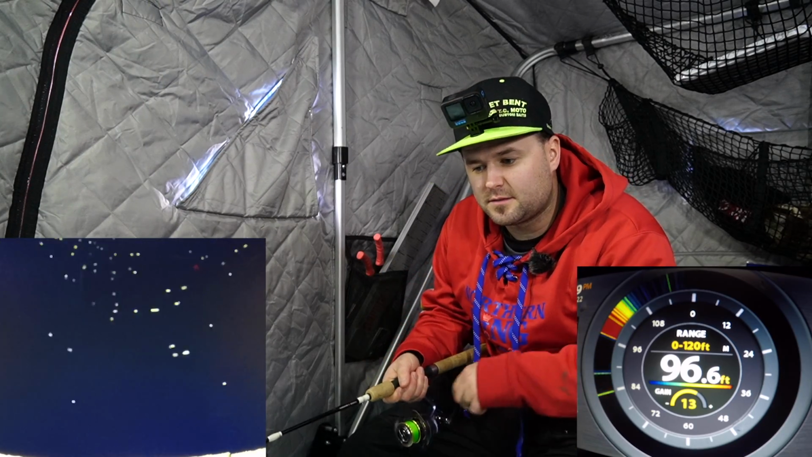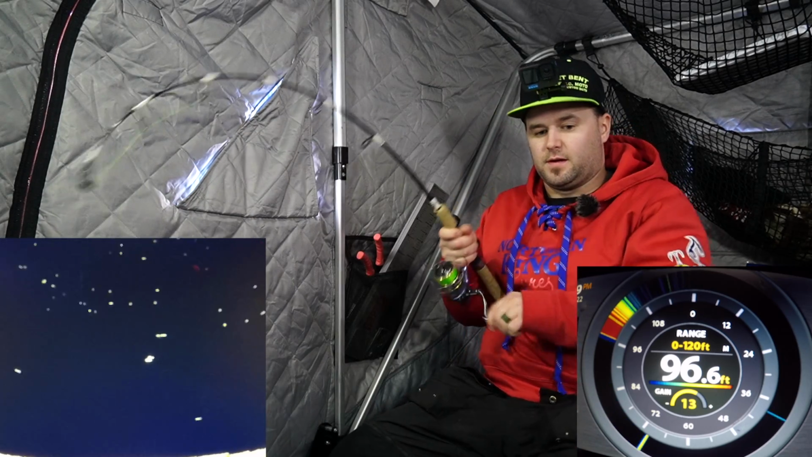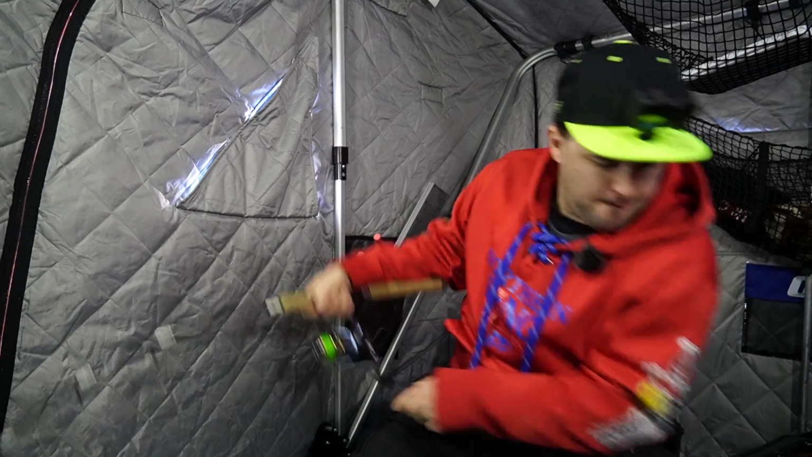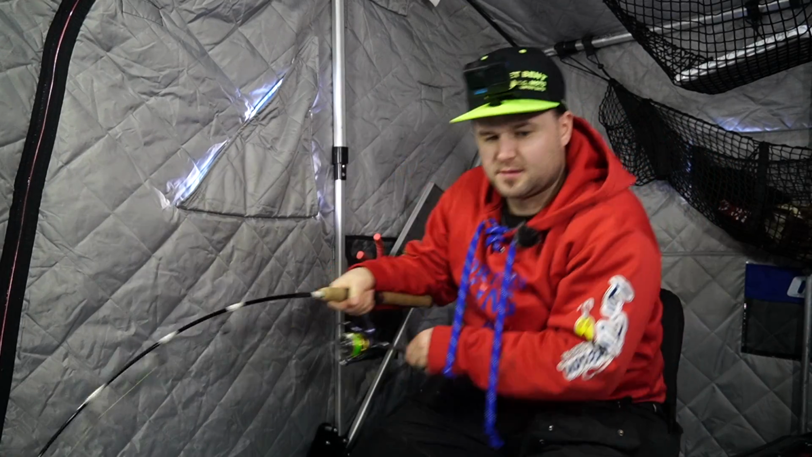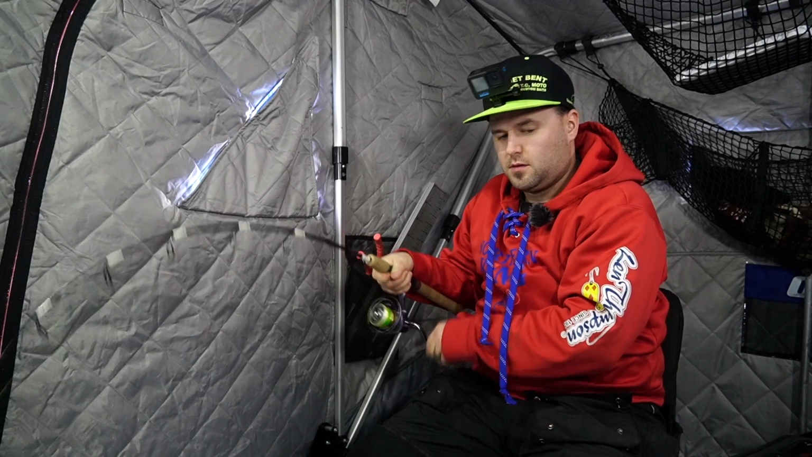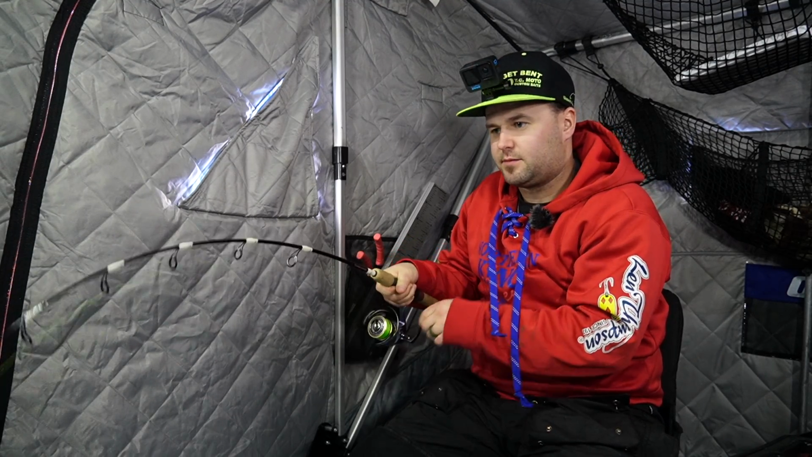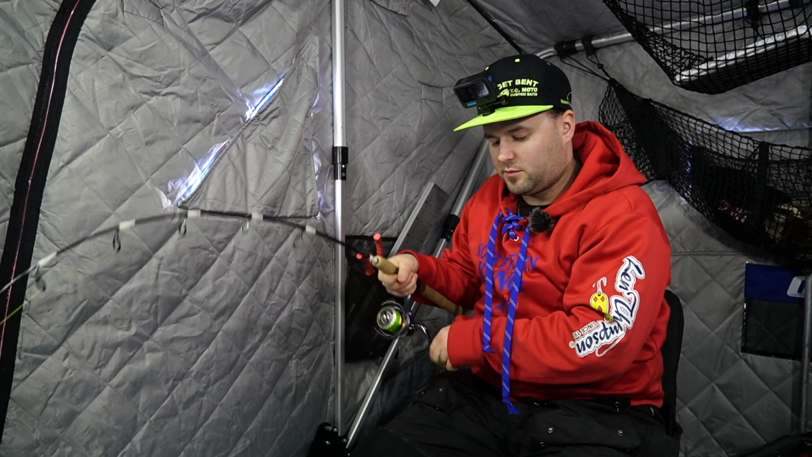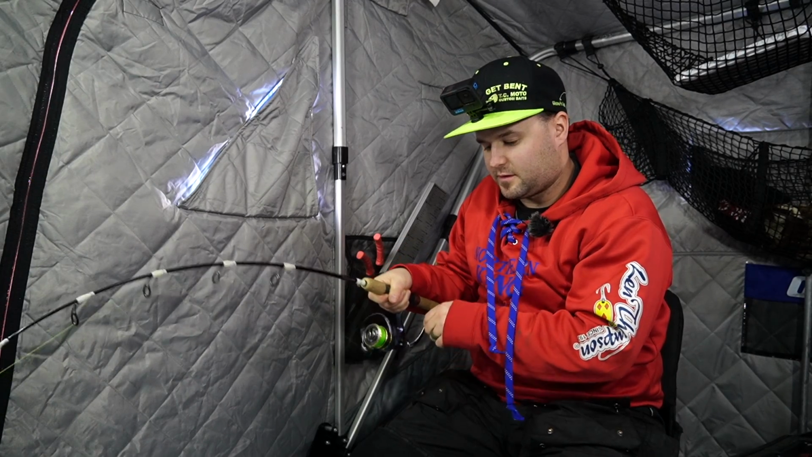Here we go, one chasing. There we go. Turn off the heater, it's not so noisy, but that one chased right off the bottom. Absolutely crushed us. Once he saw that bait turn and try to get away, he was flying. Doesn't feel very big again.